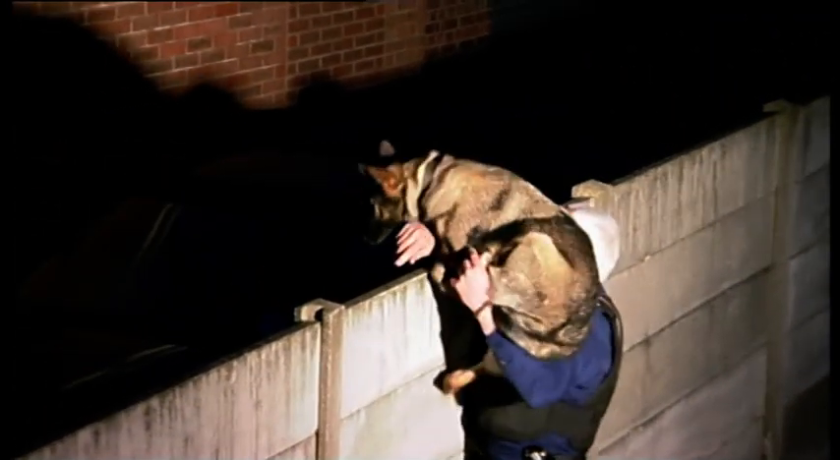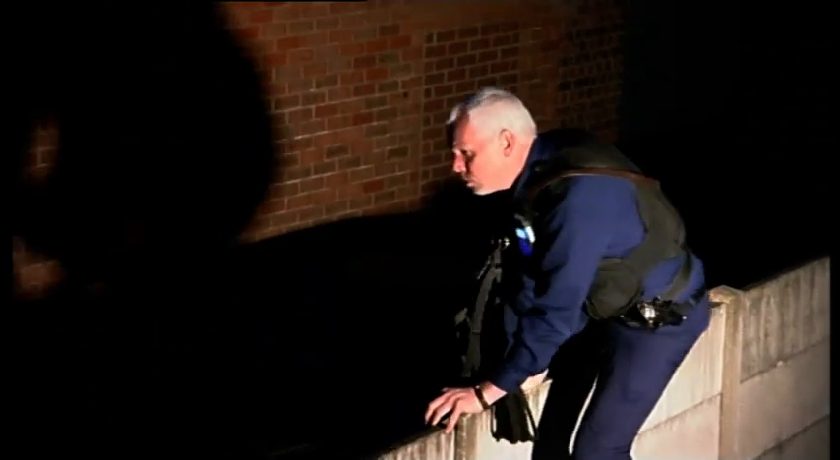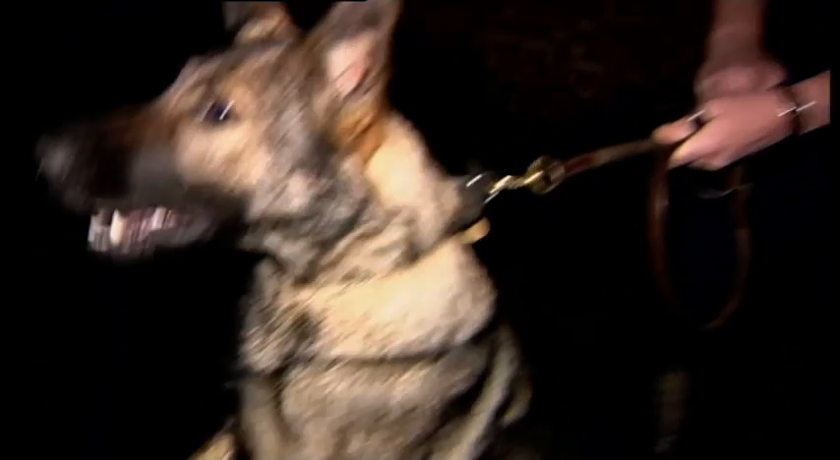The armed officers believe they've spotted someone on the other side of the fence. We need to move quickly, but we have to be careful and cautious with Brodie. We don't want to get him impaled on something on the other side of the fence. It's just my job to make sure she gets over safely. Brodie's not only made it safely, she's made contact with men hiding in the garden. Good girl.